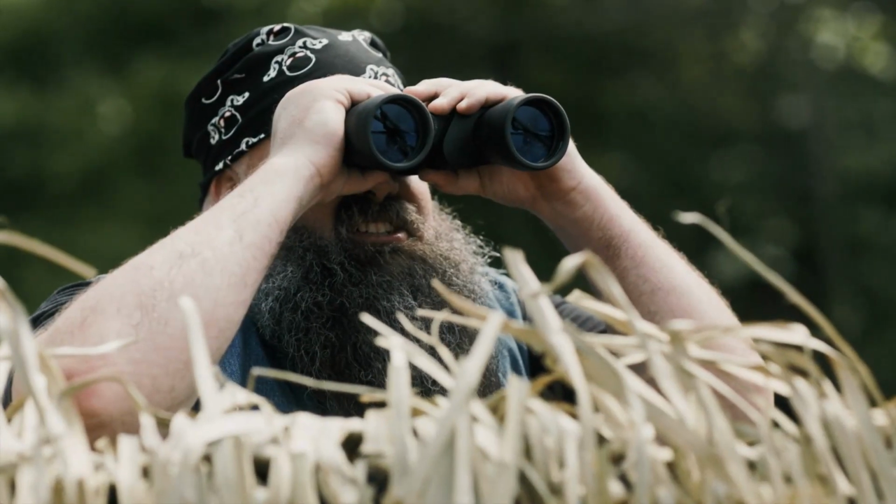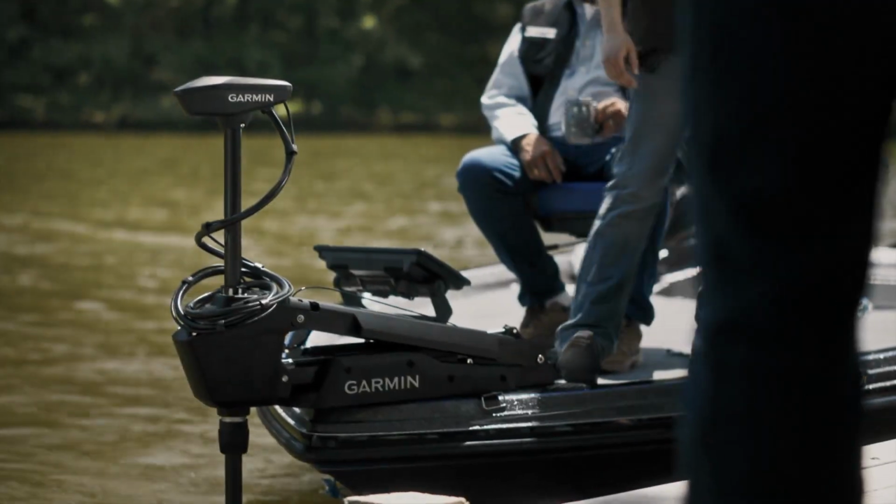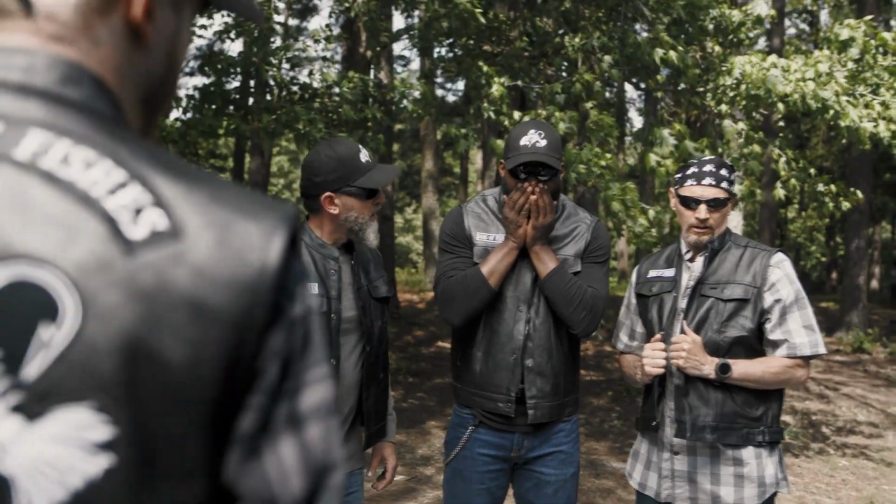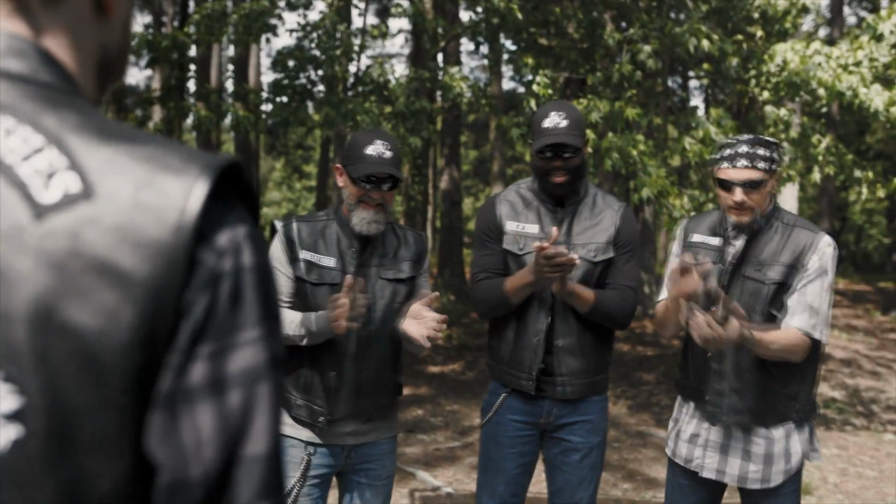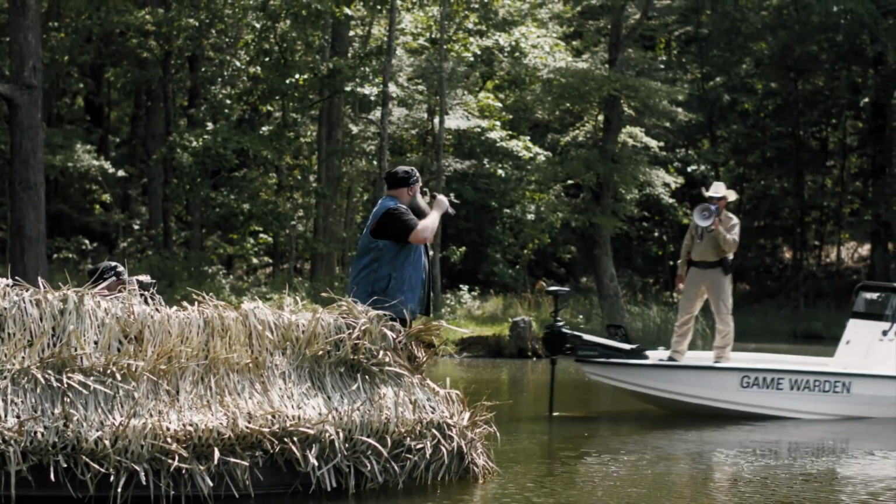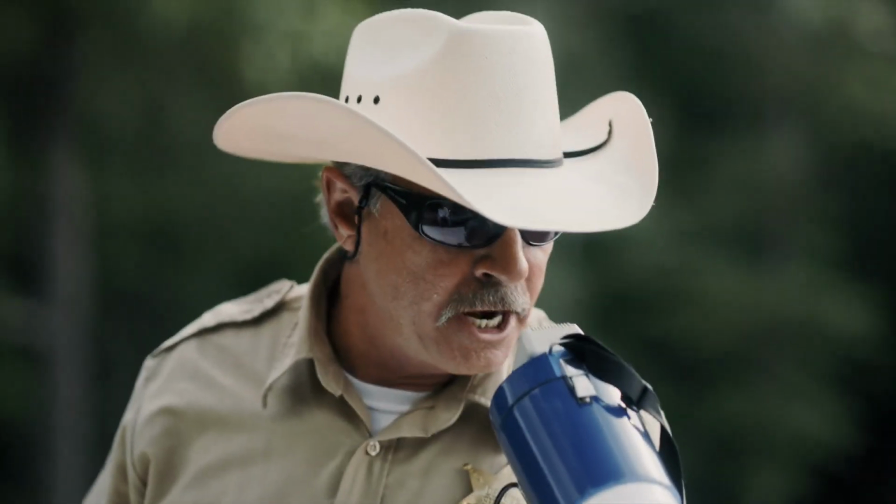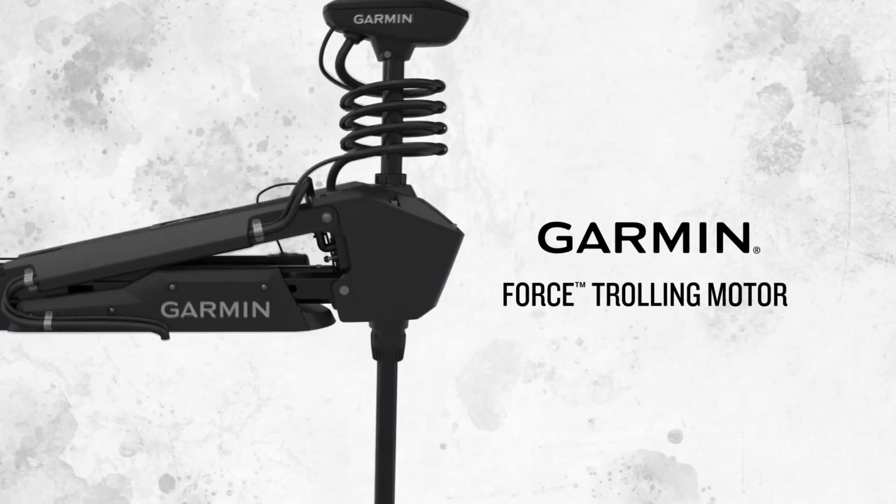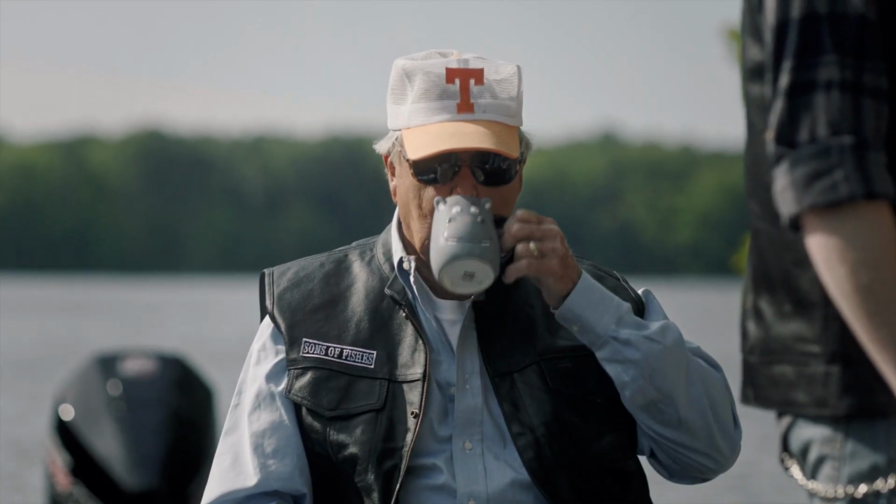What them sons of fishes up to now? Fellas, I give you the force trolling motor. It is the most powerful, the most efficient on the water. Yep. Most powerful. We're really in trouble now. And it's quiet, too. You can't swim here. What a dumb bass.